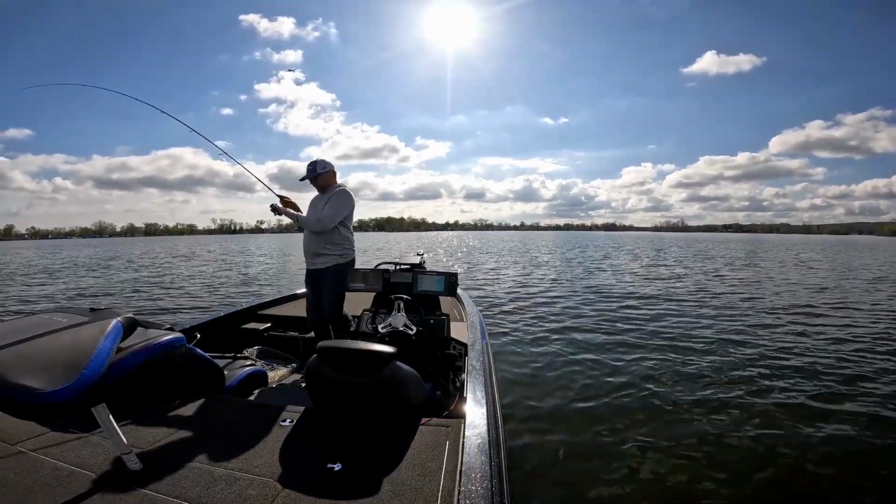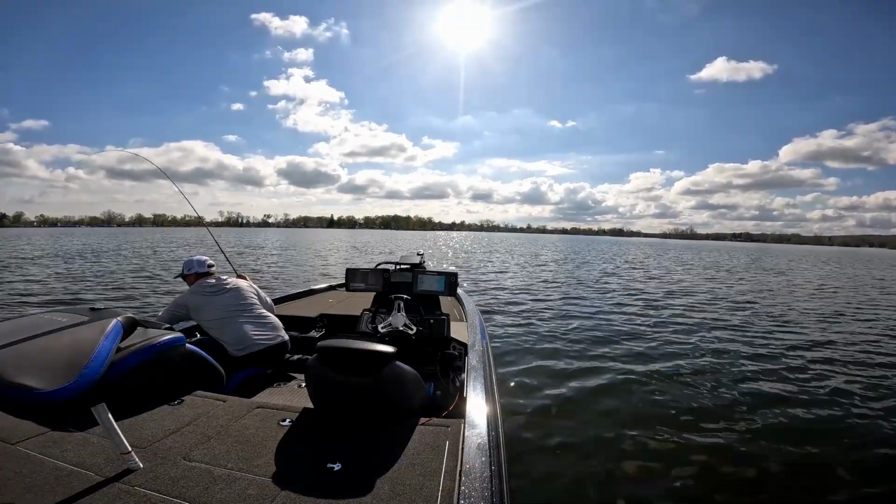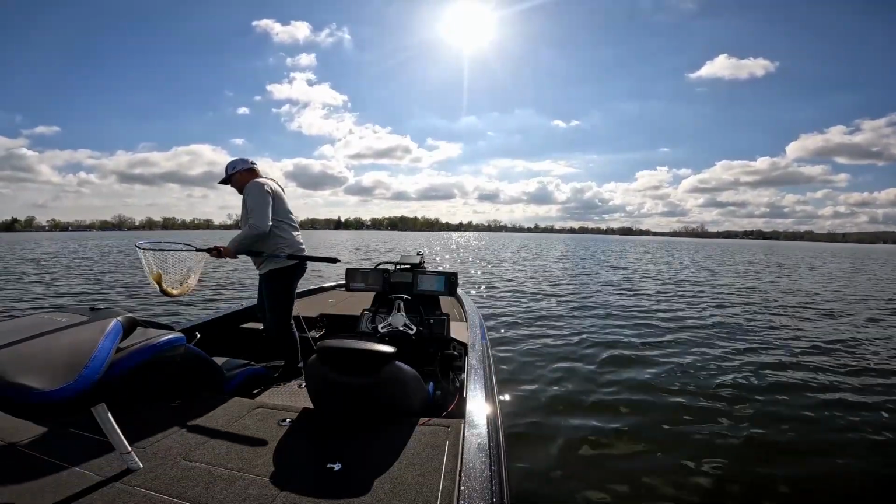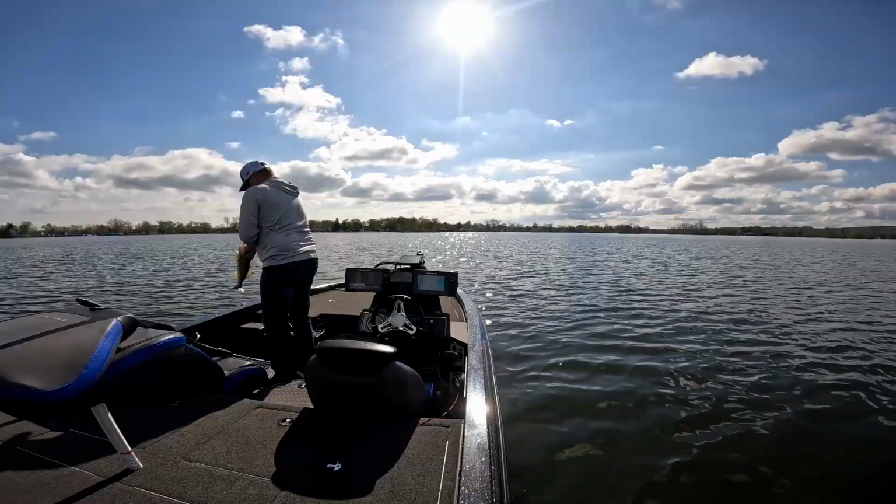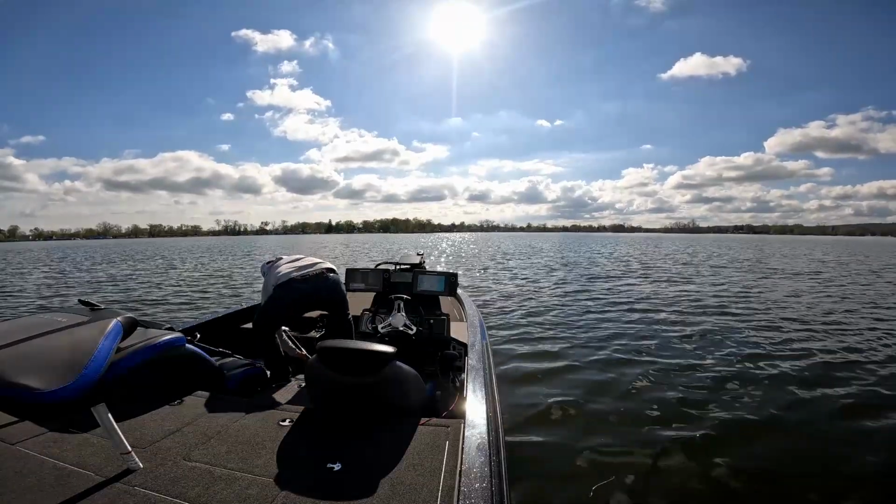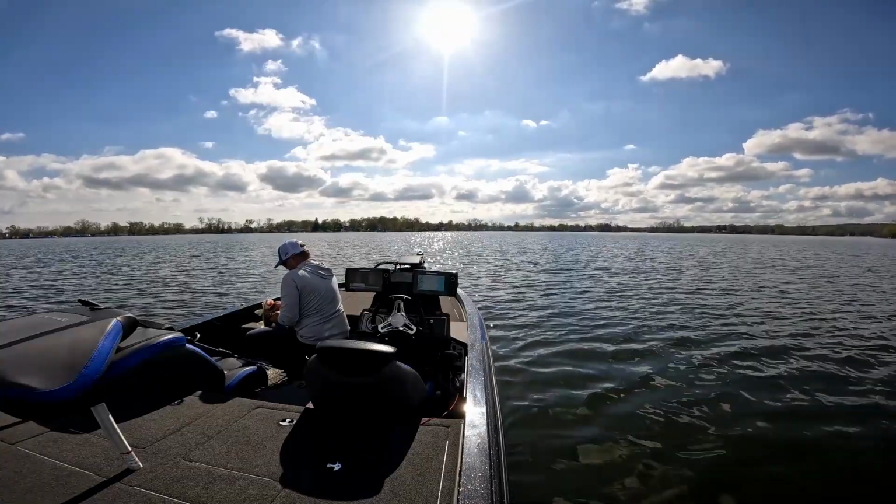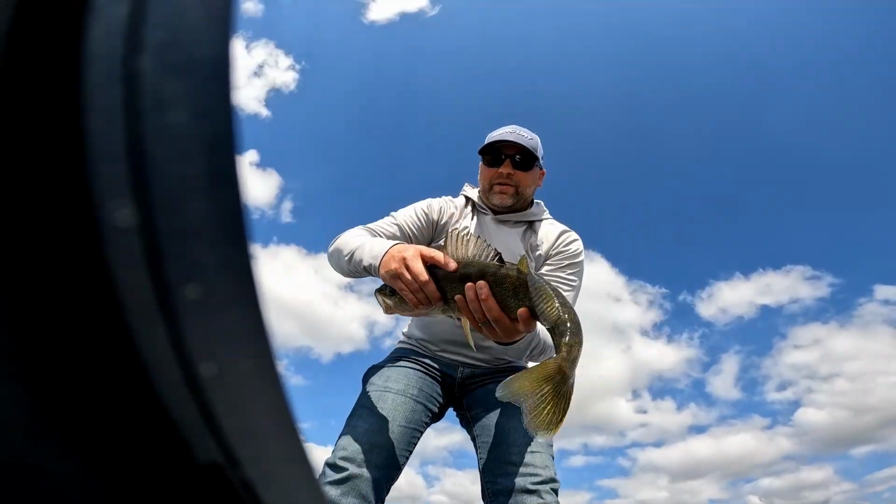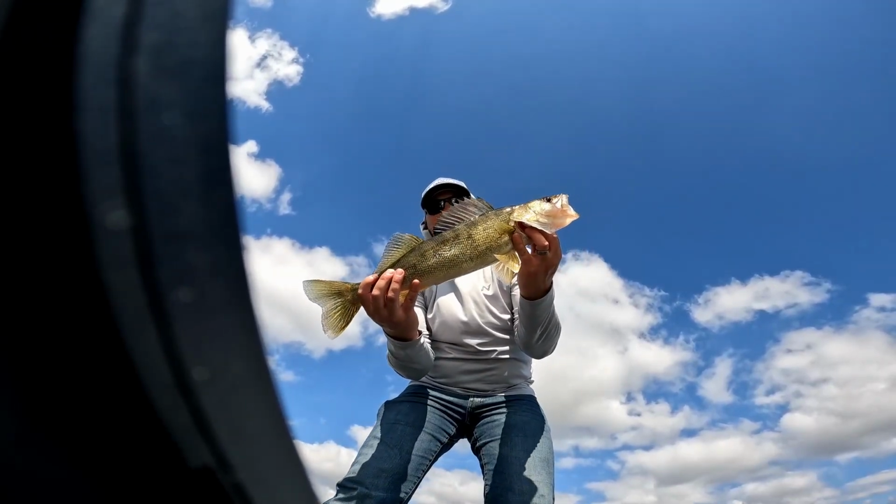Big old walleye. Don't squeeze. So I went walleye fishing at the Detroit River, caught a few, but I've been doing much better on the inland lakes.